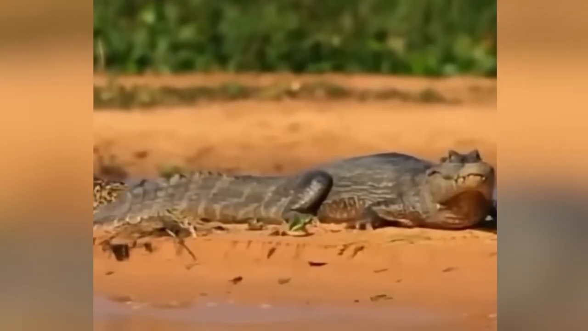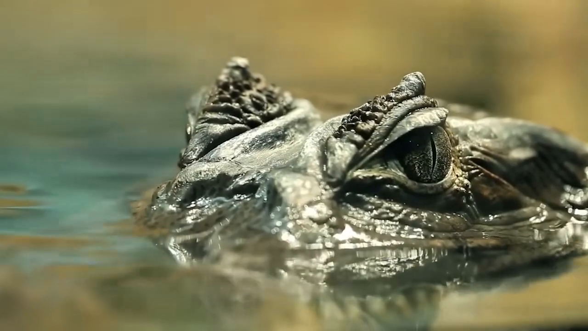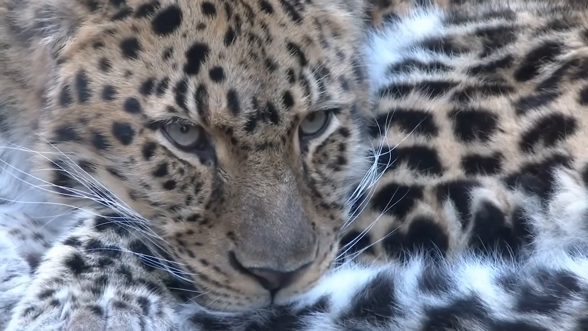Haunted jaguar. The camera caught a very mysterious and haunted sight. The air was truly filled with enigma and uneasiness. The camera picked up the appearance of the jaguar in a river.